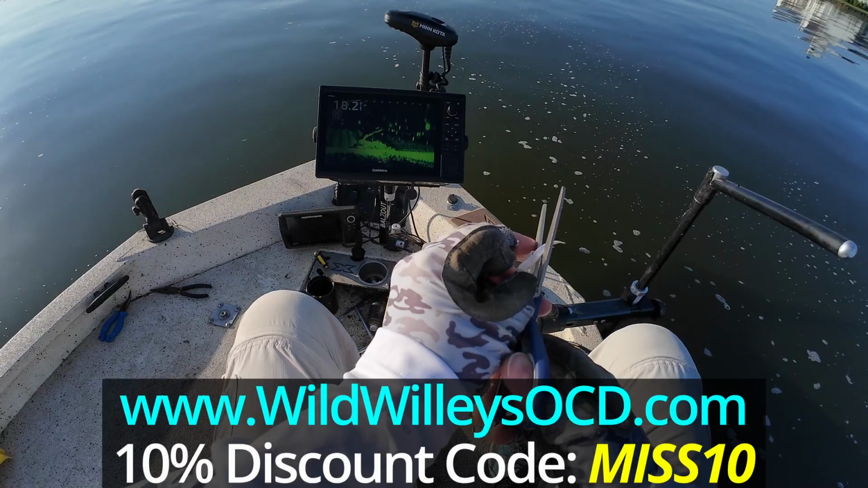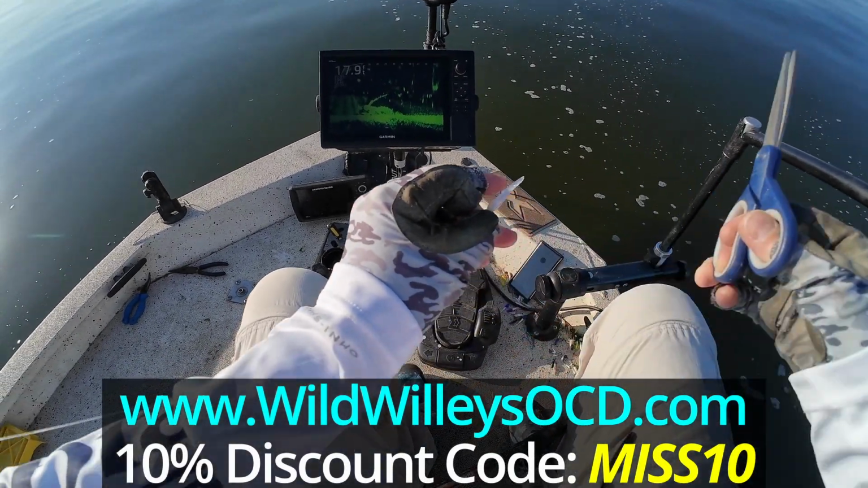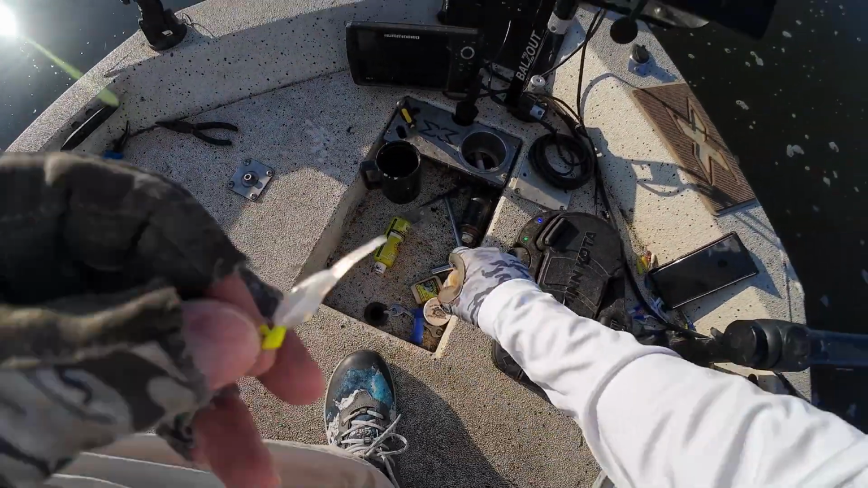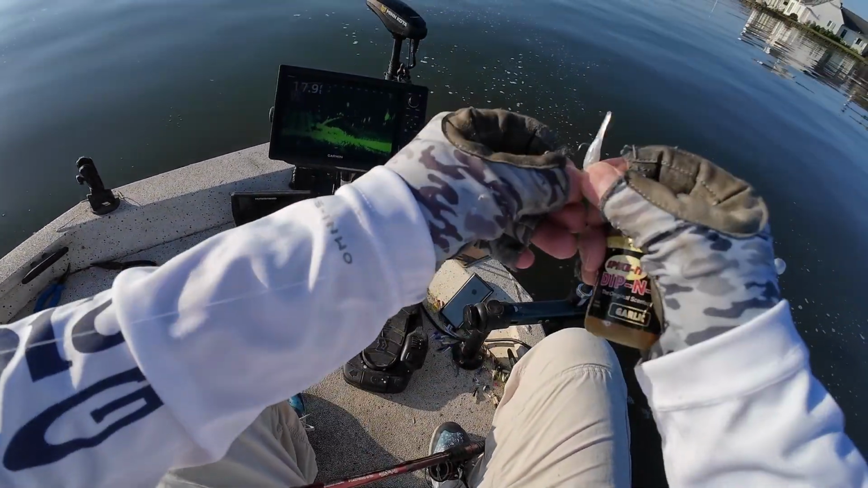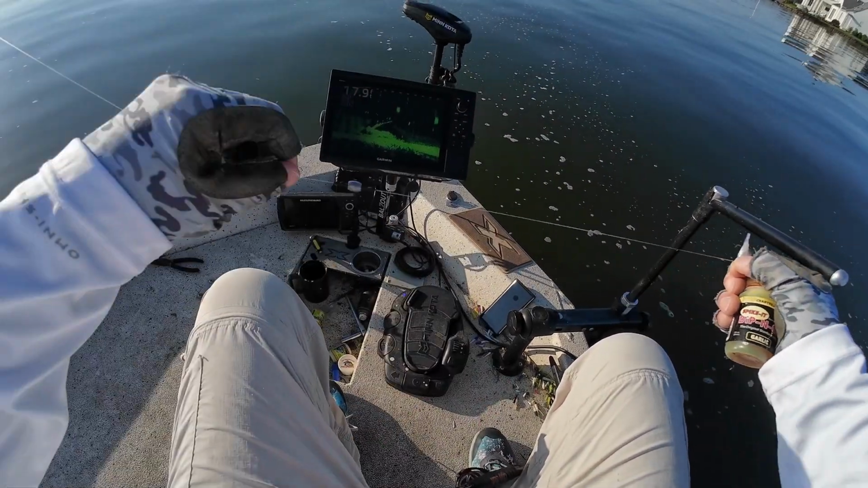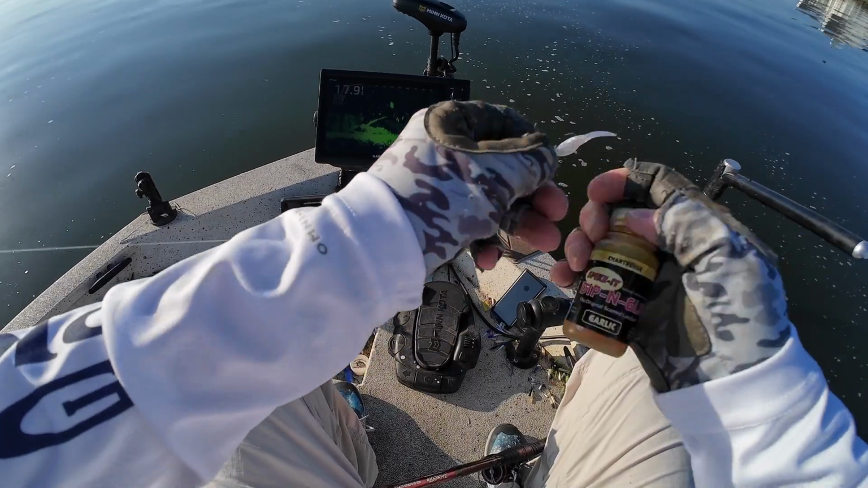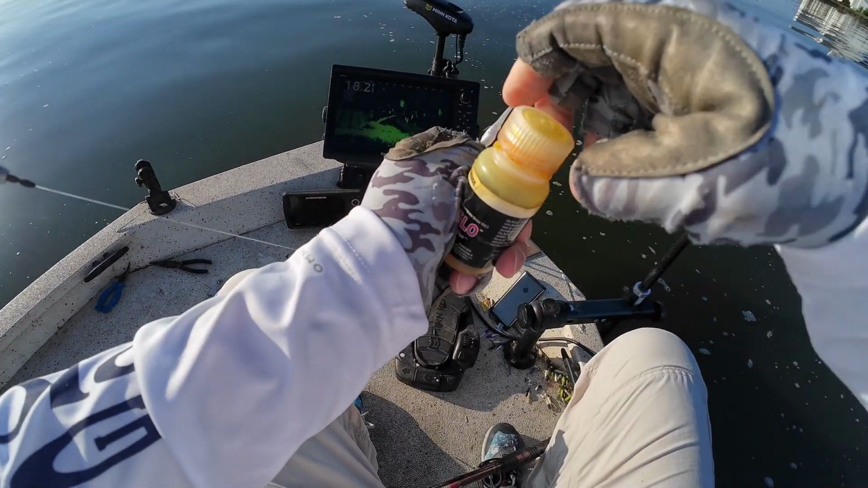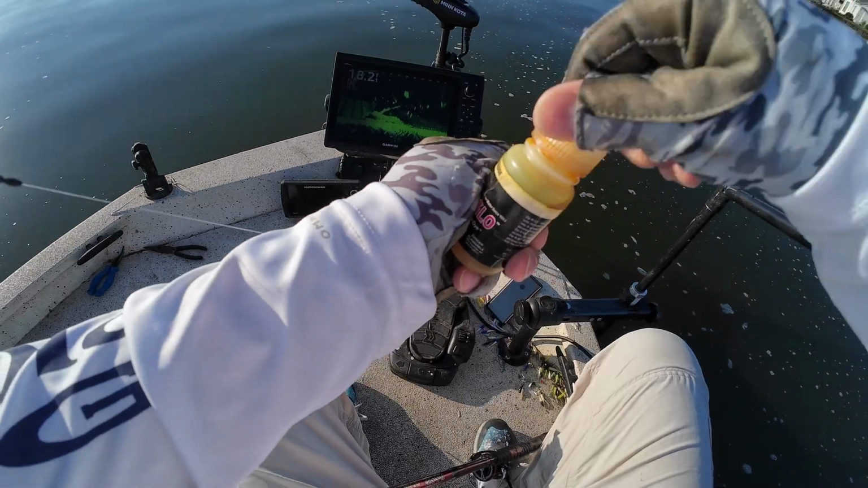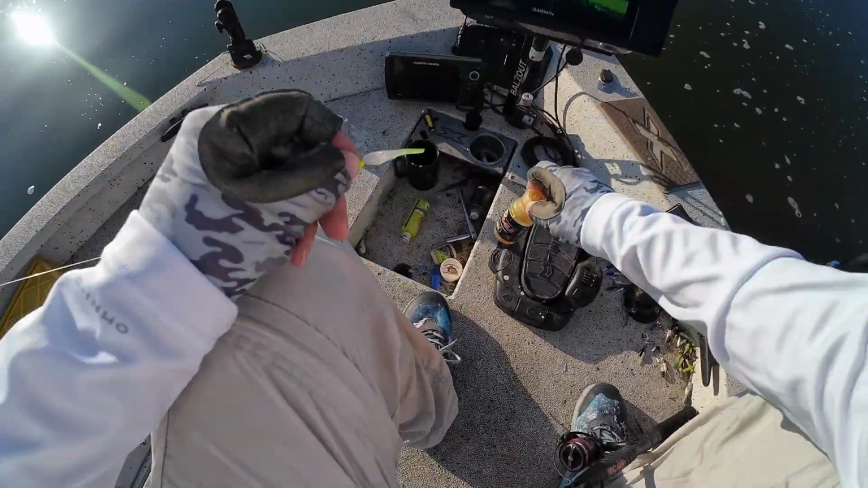Alright, we're going to start off with a Wild Willie's OCD Little Minnow in the Pearl Ghost Shad. Got a chartreuse 1/64 ounce trout magnet jig, little 1/8 ounce slip sinker peg, 10-pound test monofilament. A little Spike-It garlic dip for the tip of the tail.